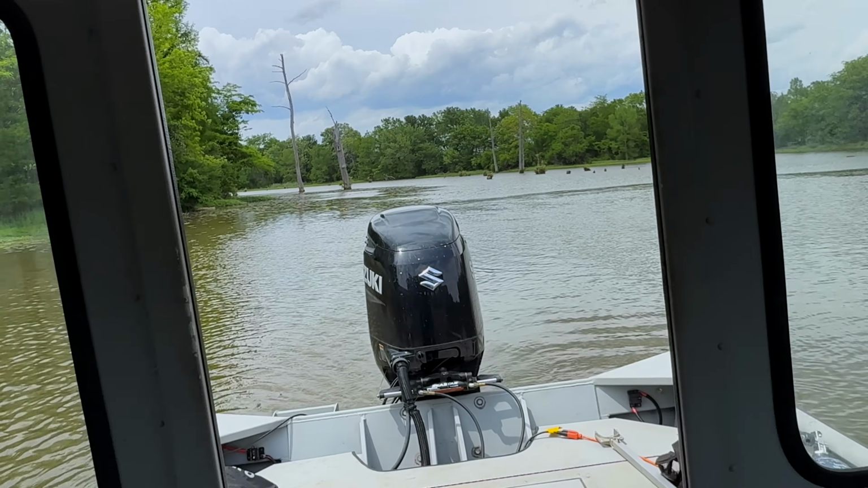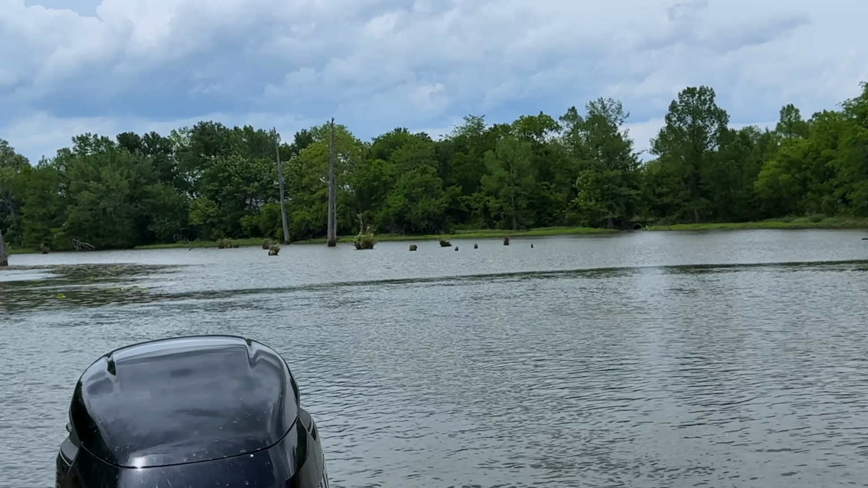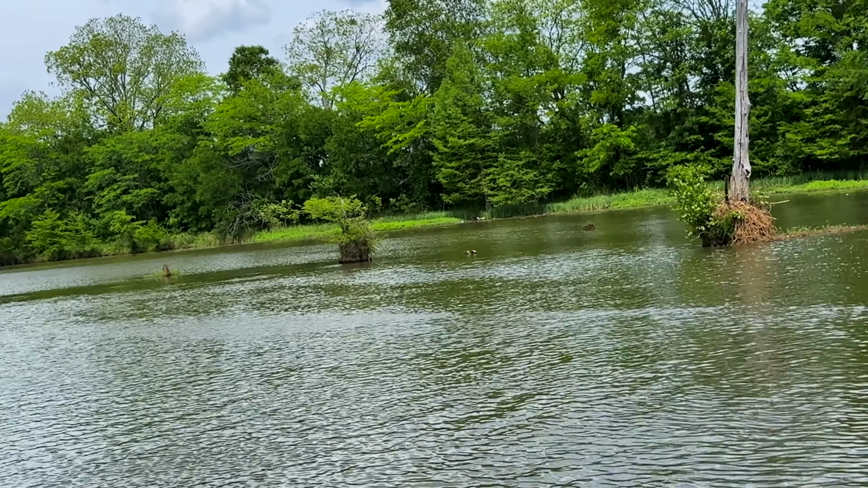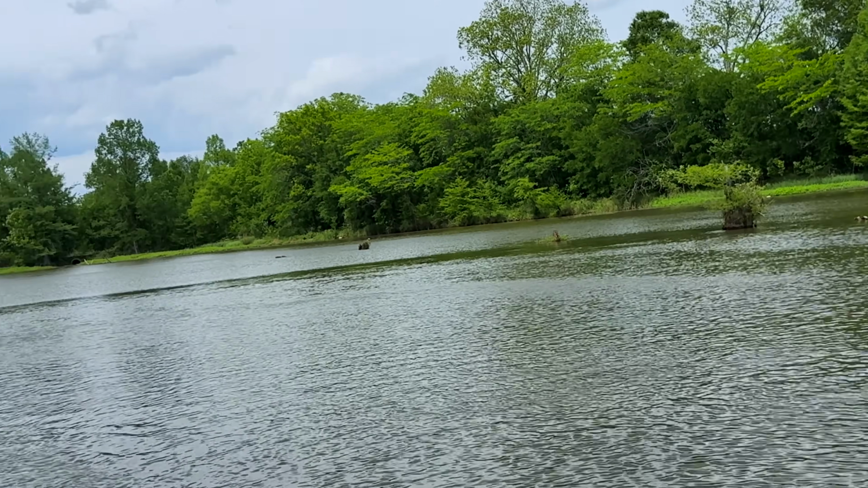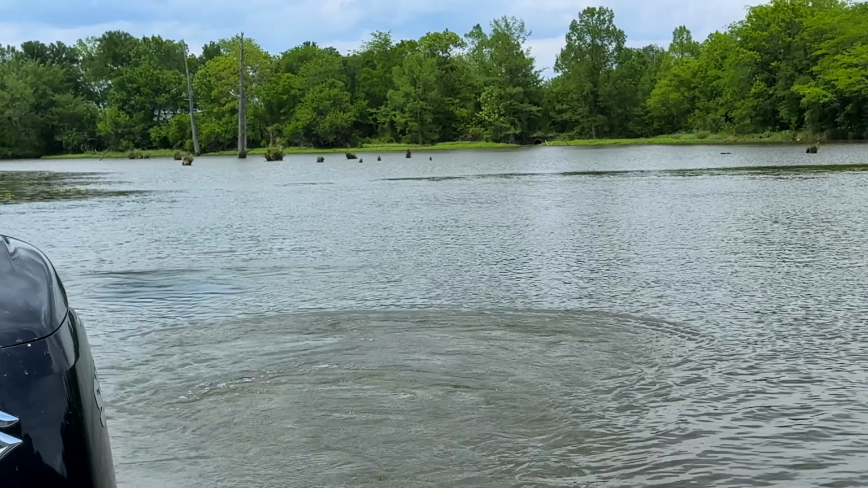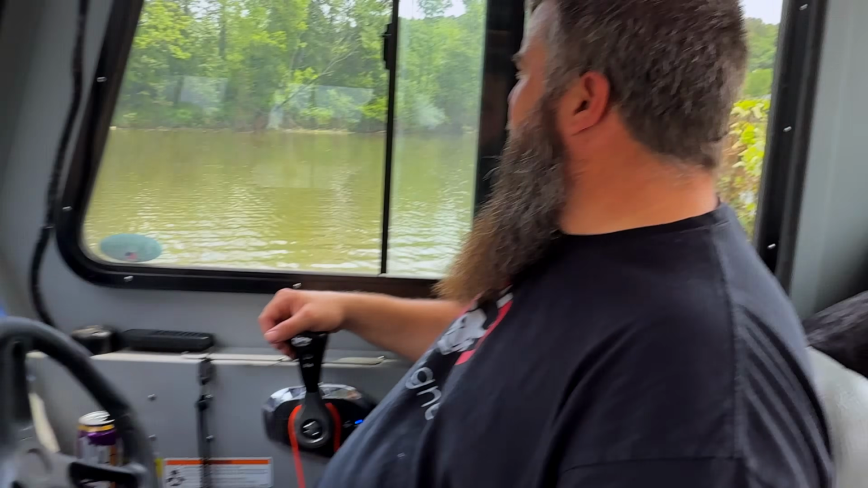Probably won't go much further than this, because if you guys can see the logs and stuff coming out of the water, there's a lot more down this way. So we just want to make sure that we're being cautious. It's pretty shallow in here. Just kind of sticking to this main channel. Show you guys on the sonar here. This is this tree right here.